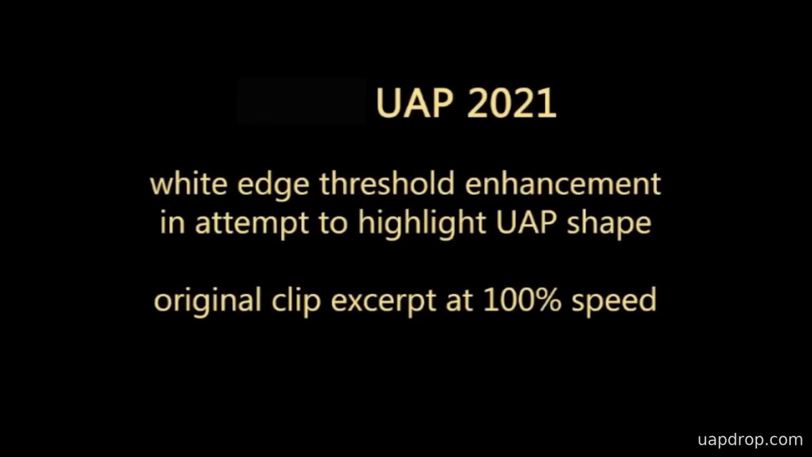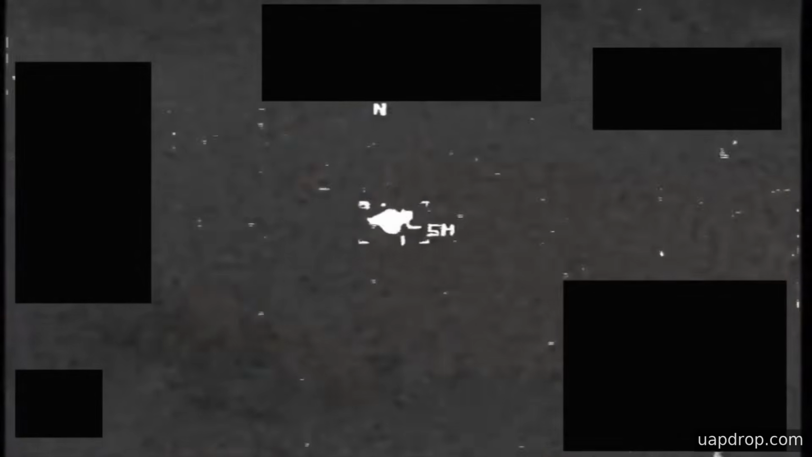United States House of Representatives for access to 51 potentially UAP-related records allegedly held by the Department of War and the intelligence community. ARRO assesses that the imagery is likely derived from an infrared sensor aboard a United States military platform operating in the CENTCOM area of responsibility during 2021.